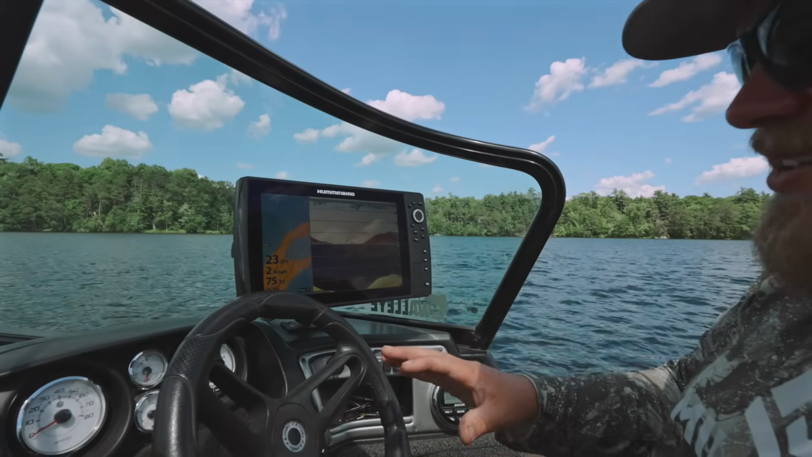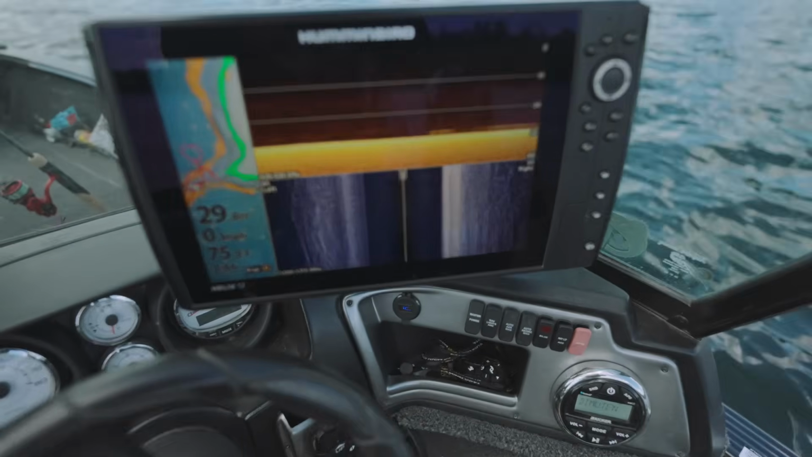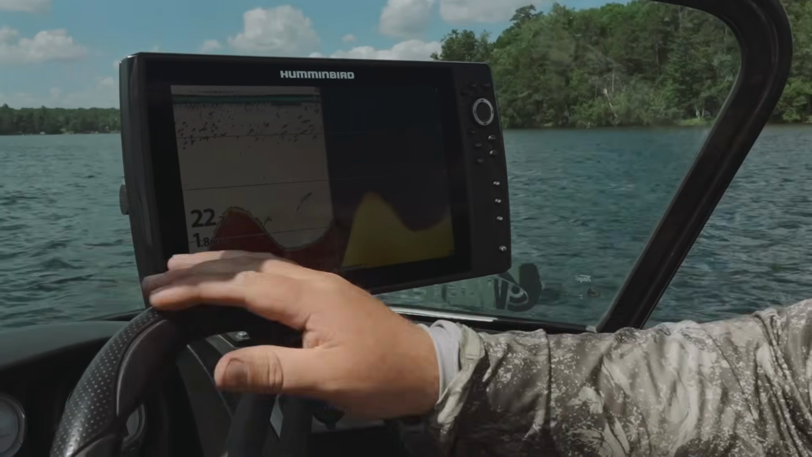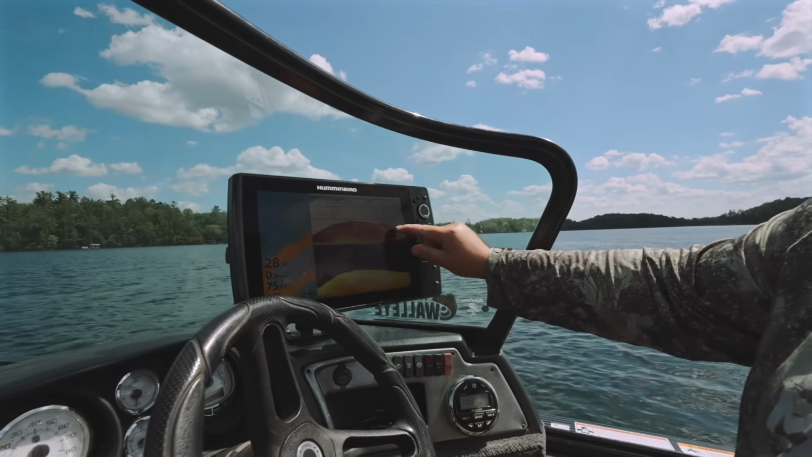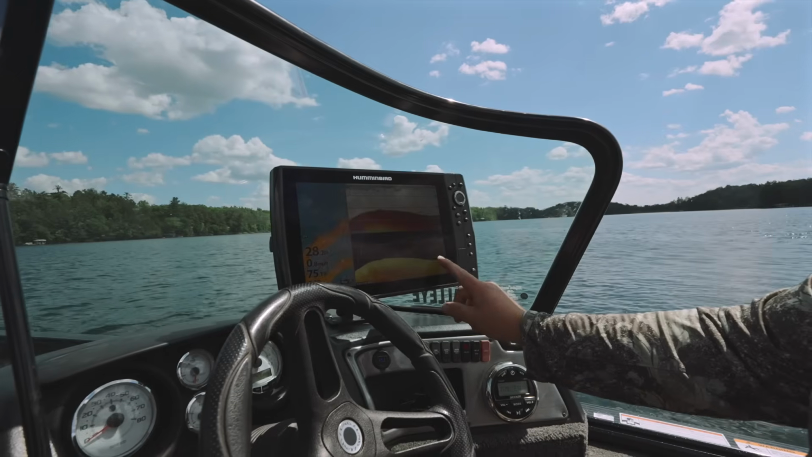Well, there's not many fish on this spot, but they are big ones. You can see right here on the 2D. A little easier to see the bottom separation on down imaging. Now we're getting into them where you can see them a little easier. That's why it's so important to run down imaging along with your 2D. What you thought was maybe 1 or 2 or 3 fish is actually 3, 6, 7, 8.